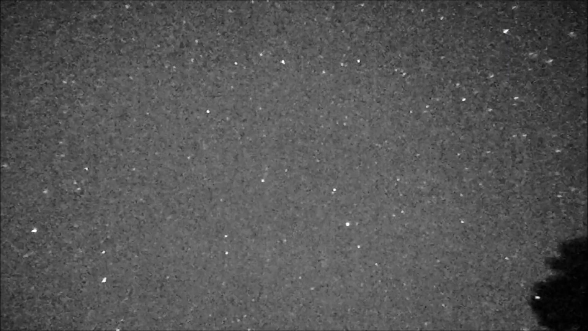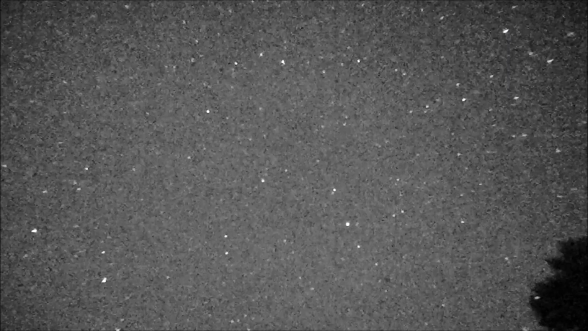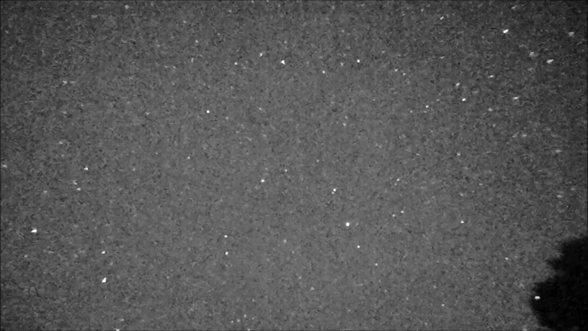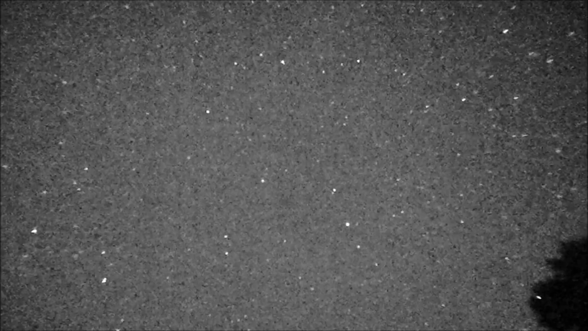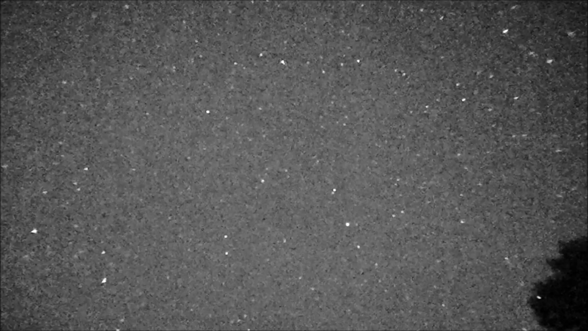There's another one moving from left to right, heading up towards the top of your screen. I mean, they're just coming right after each other. I'm going to shout some out, but some I'm not going to shout out. You can see there's coma in the corners. That's from the wide-angle adapter.